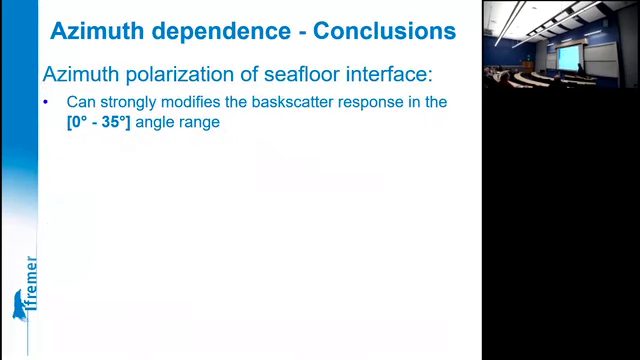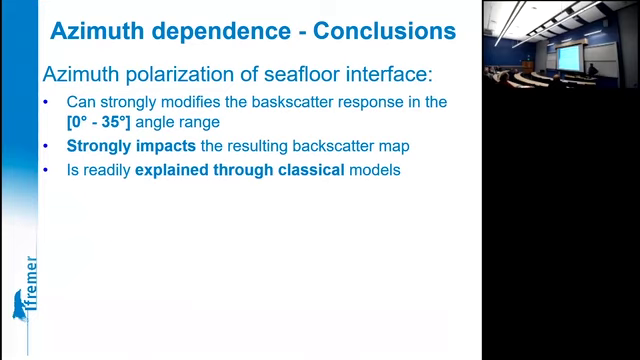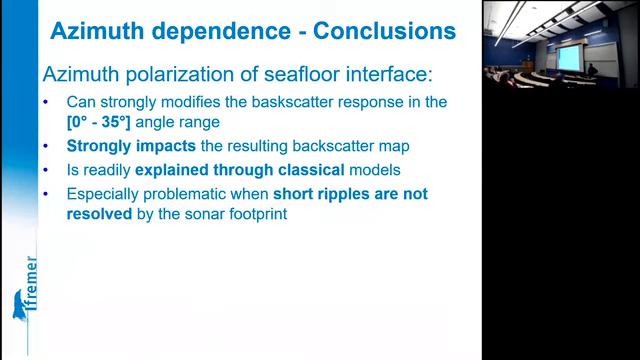That's it. So some conclusions about this azimuth dependence. Obviously, it strongly modifies the backscatter response, and so the resulting backscatter map. I don't present this, but you can model it quite conveniently and really understand what's happening.